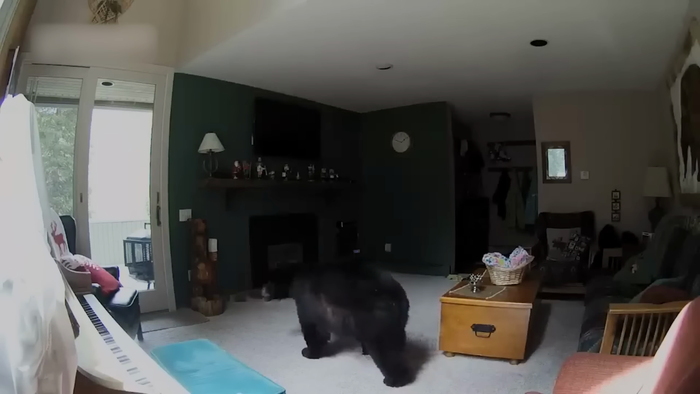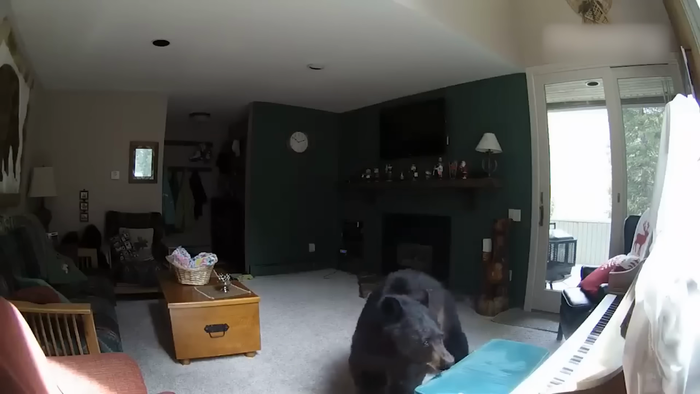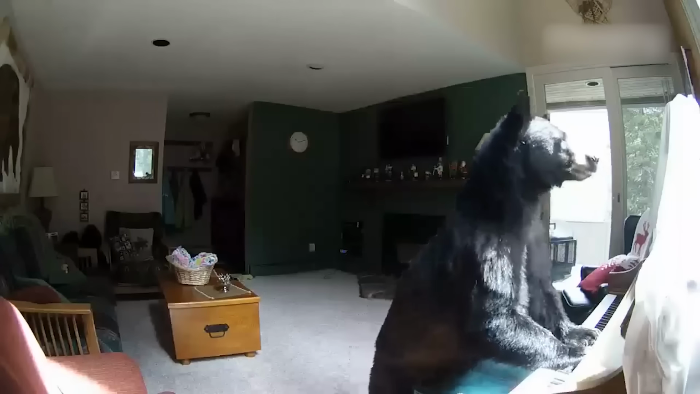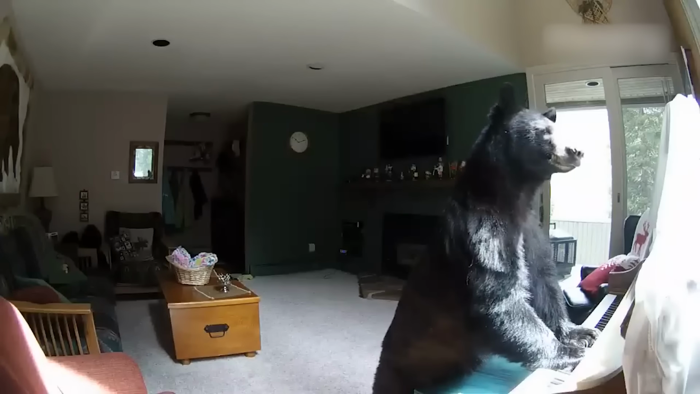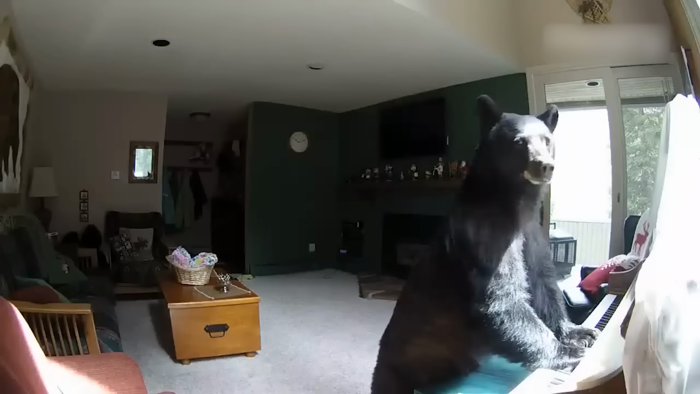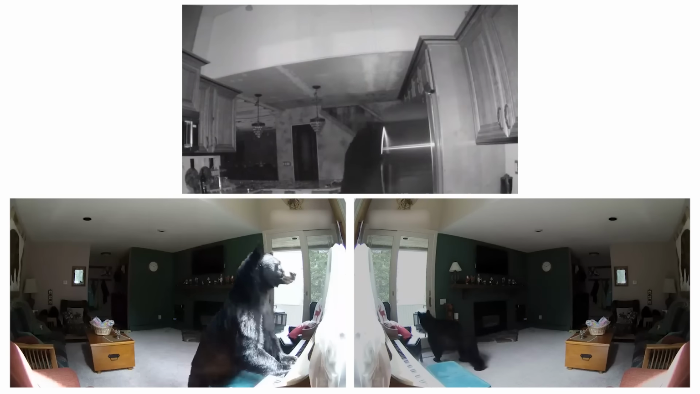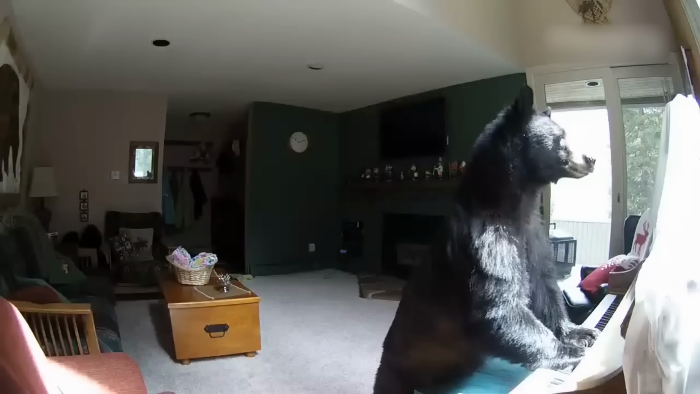But when they checked the surveillance footage, they found a surprising culprit, a big black bear, happily playing the piano and helping itself to frozen treats. The family's camera caught the whole incredible moment, showing off the bear's hidden talent and leaving everyone in wonder.